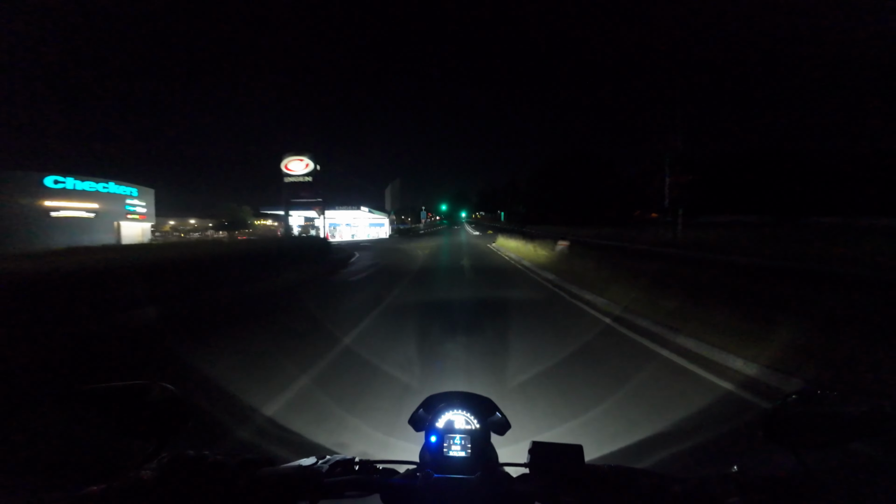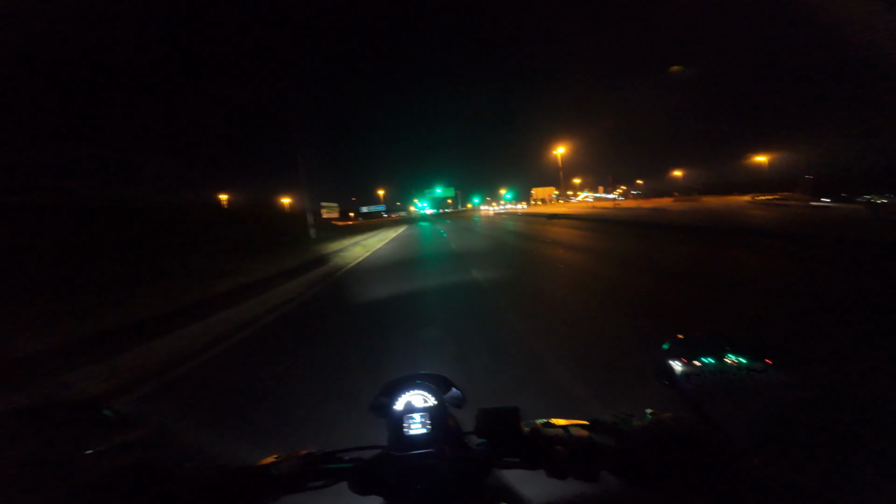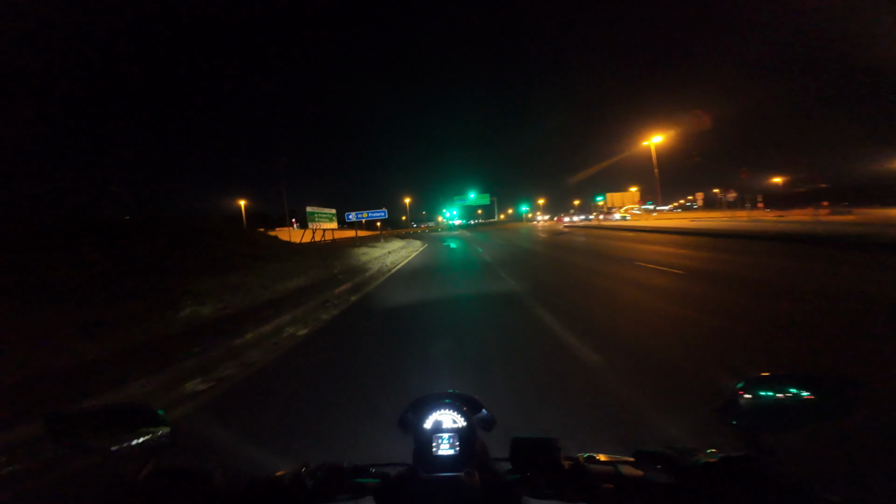Well, my favorite part now. I say my favorite part as if I've done this a lot. This is my first time riding on the highway at night. And I'm very scared.